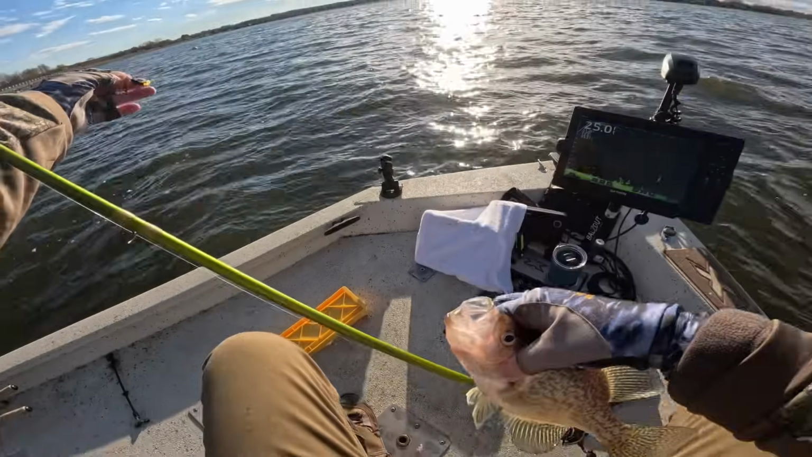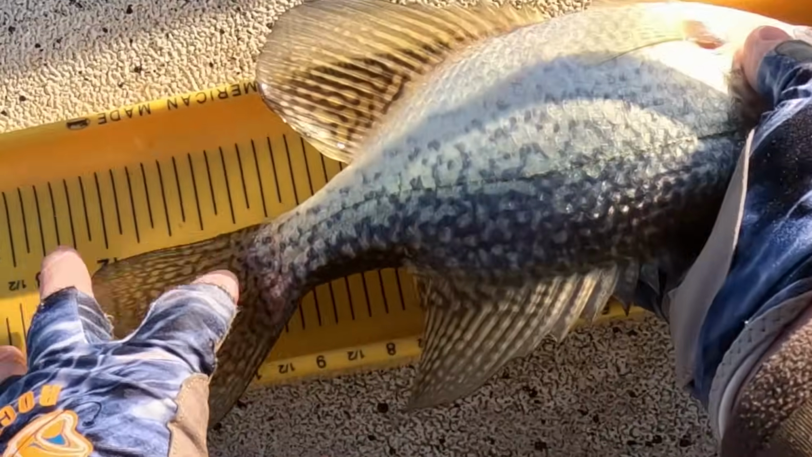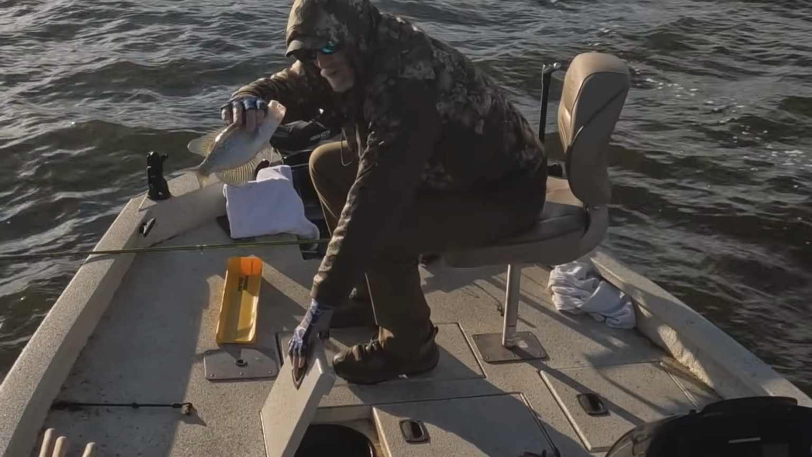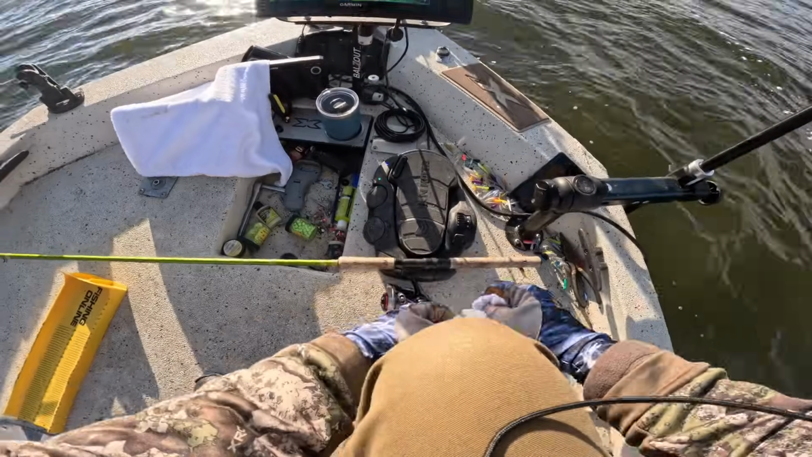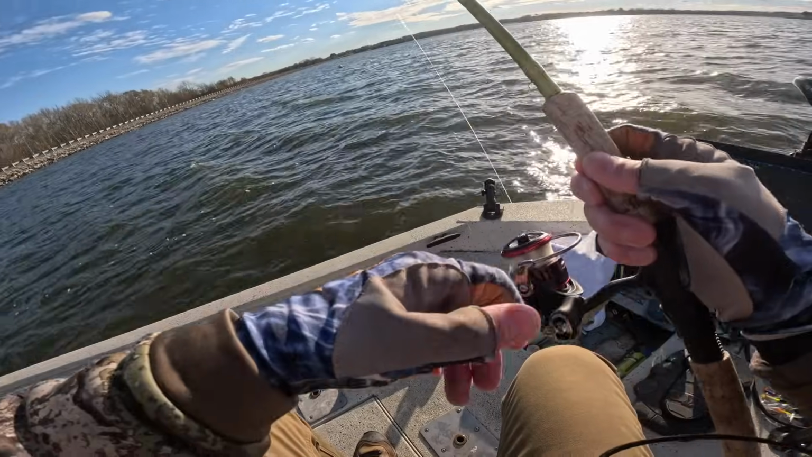Wild Willey's OCD and a Roadrunner. Right at 12 inches. Black crappie. 12-inch black. Made me work too hard for it.